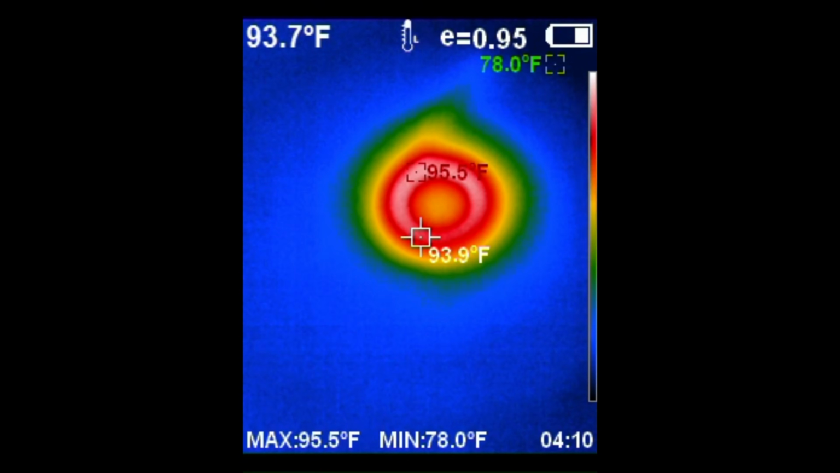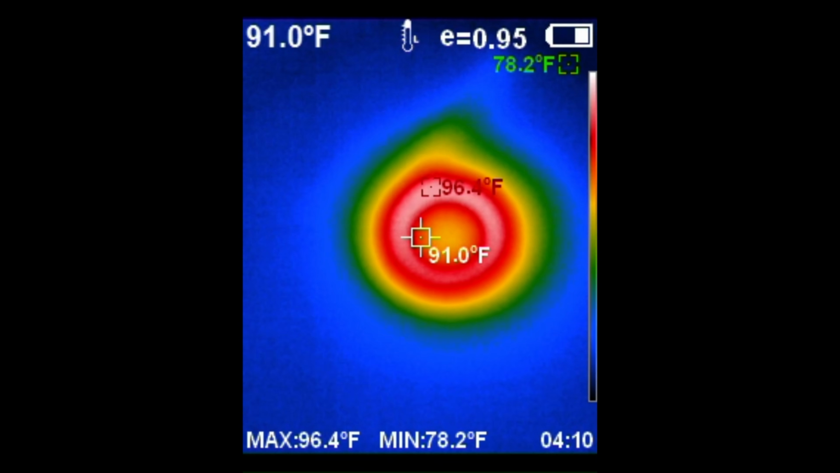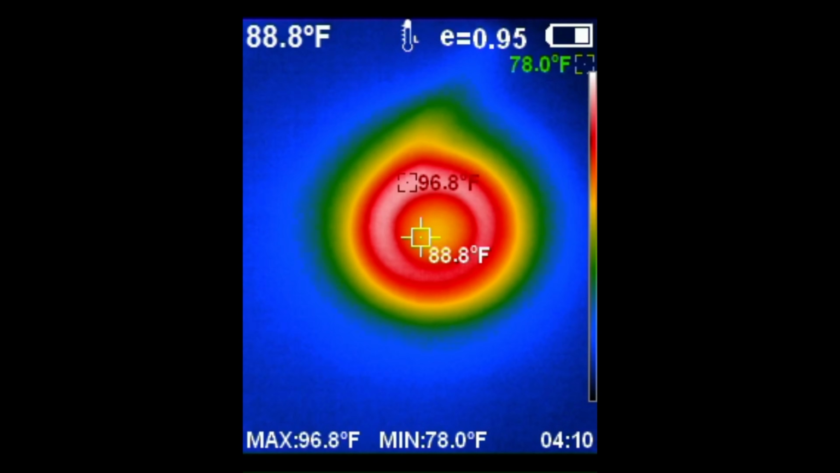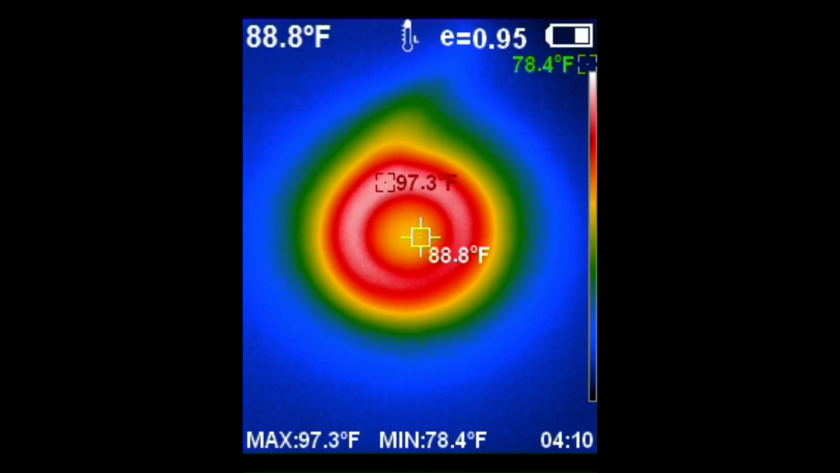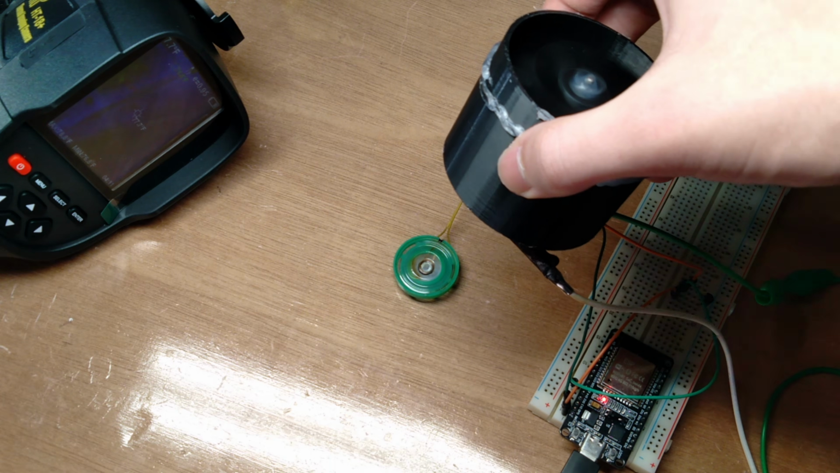It almost seems like when we went from 100 hertz to 200 hertz, it doesn't really have much of an effect. It seems like it's generating more heat than it was at 100 hertz, but the heat difference wasn't as major as it was from 40 to 100 hertz. 97 degrees, and I think we've peaked. Kind of seems like the frequency, as I increase it, actually warms up the speaker more. Cooling it off.